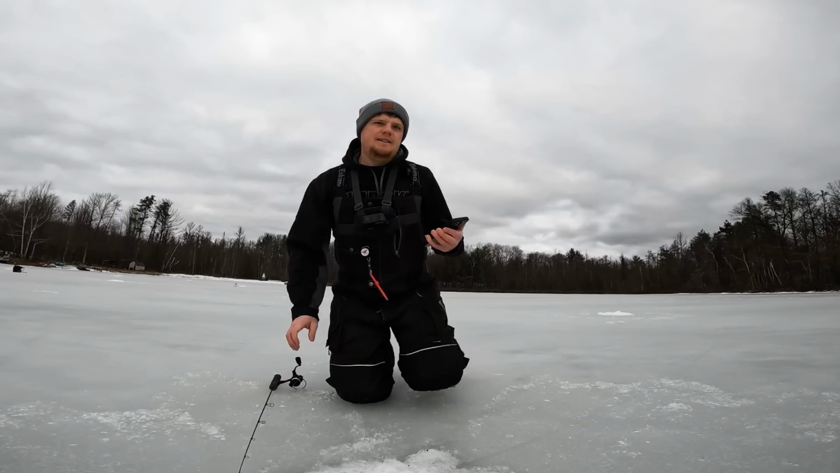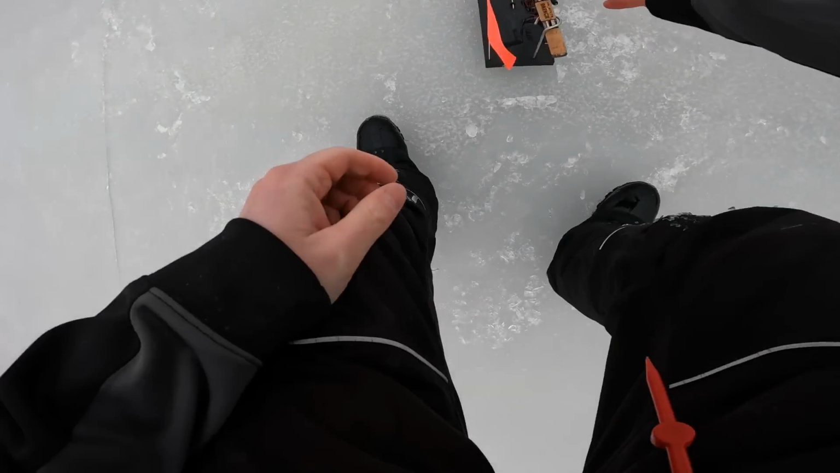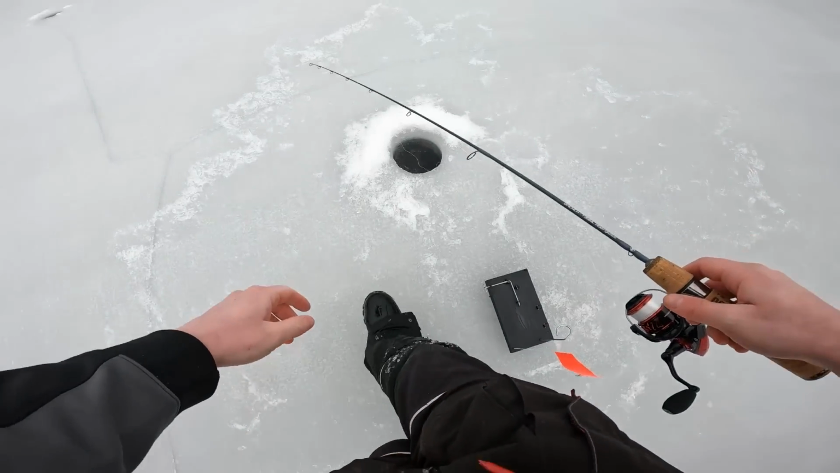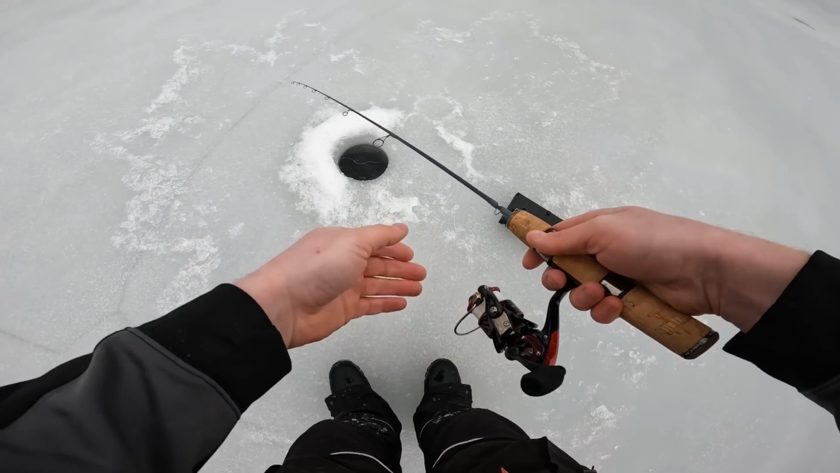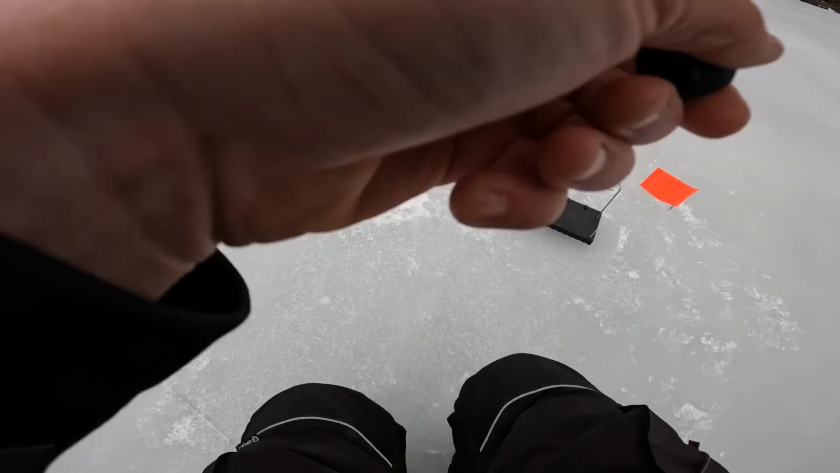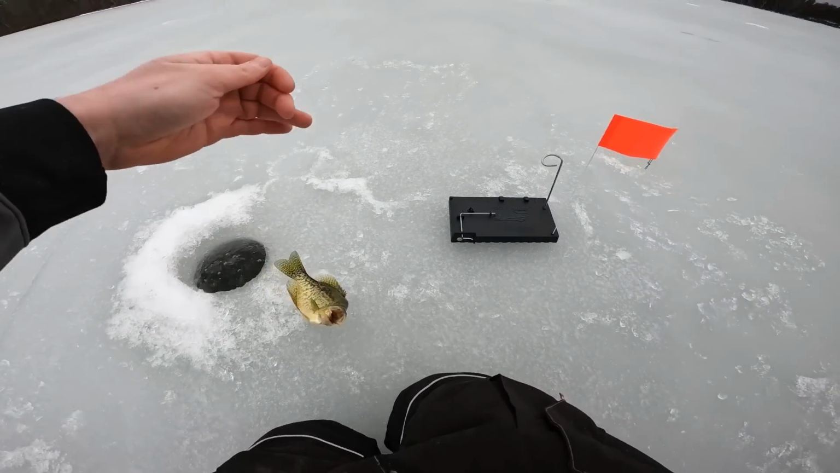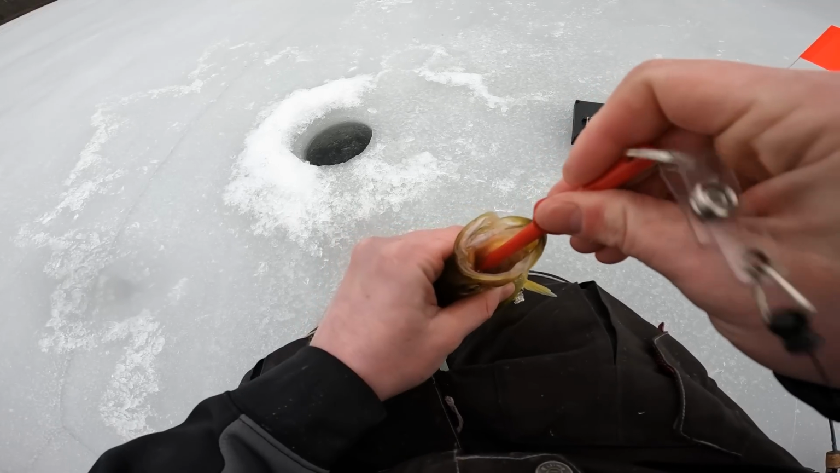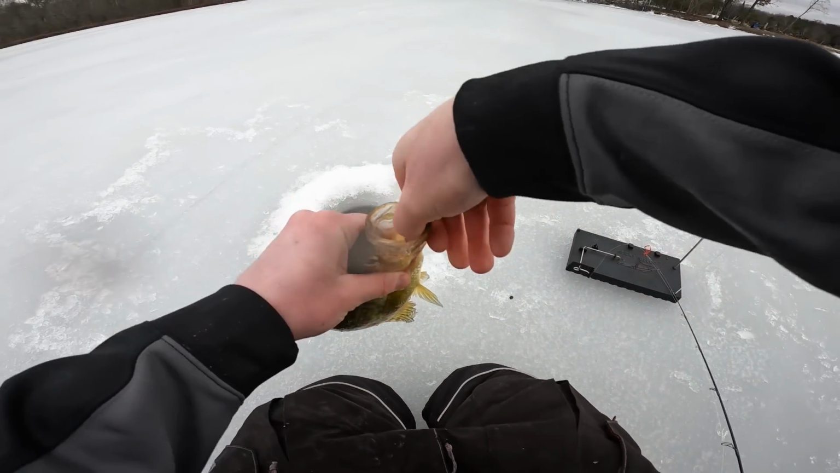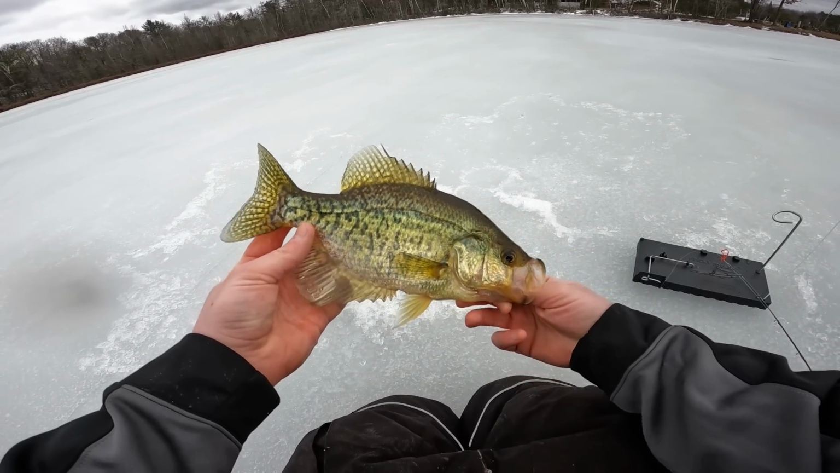Oop. Tip up just went up. Taking some line. Here we go. Got him. Doesn't feel big. It's not bad. It's another crappie. Looks in a perfect spot right before the gullet. We'll just pop it out with the old cold snap, and there we go. Nice looking fish.